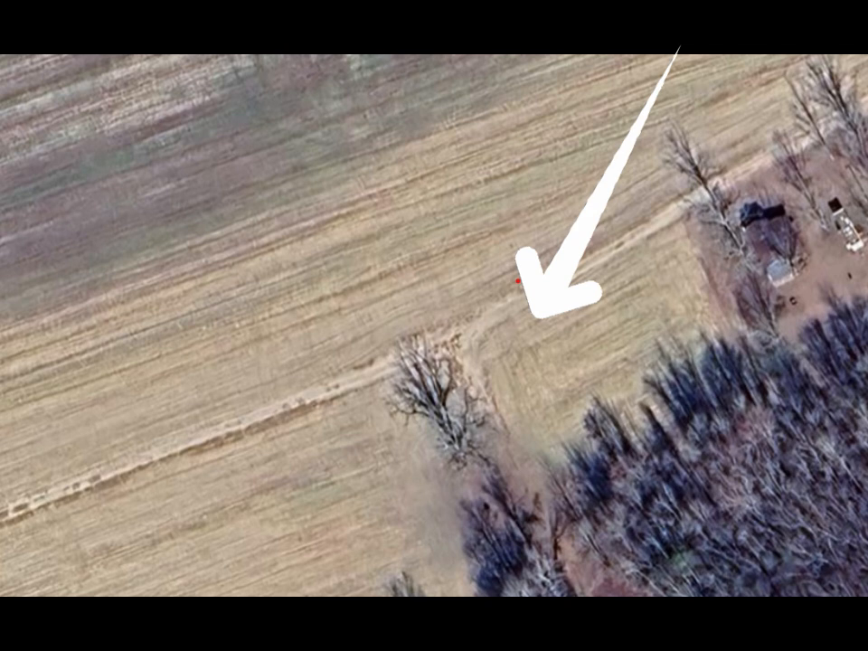We had a boar and a sow. One was off on the main road, and another one was down in the field a little bit, and then a bunch of piglets were hanging around by the feeder. So our goal was to go ahead and take the boar and the sow and then start working on the piglets.